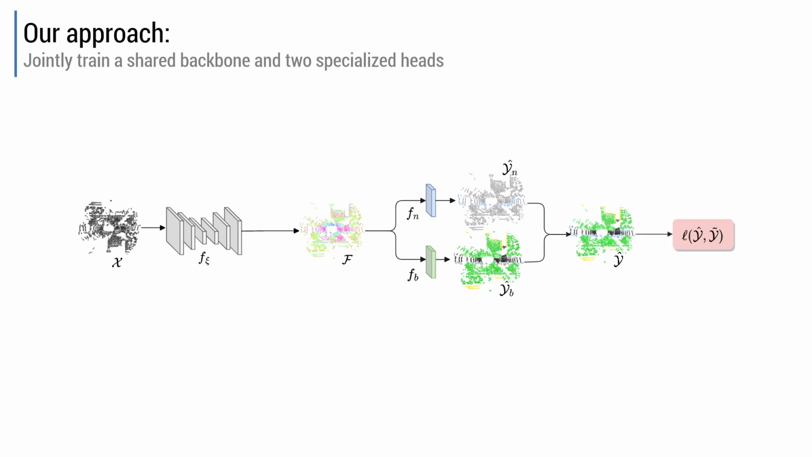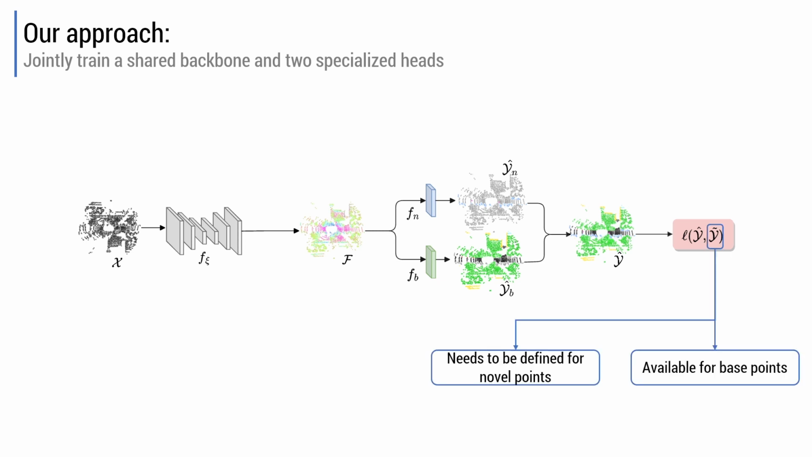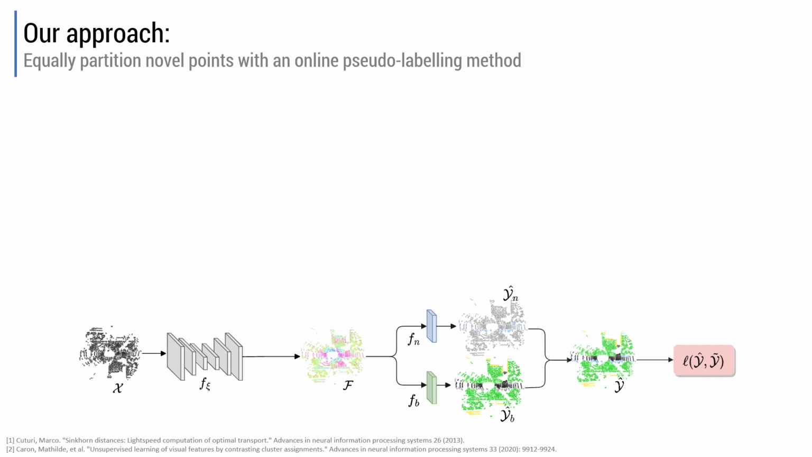To optimize the network, we employ a standard cross-entropy loss function. However, it's important to note that the ground truth targets are available only for the labeled base classes, while they need to be defined for the novel points. To achieve this, NOPS employs the Sinkhorn-Knopp algorithm.